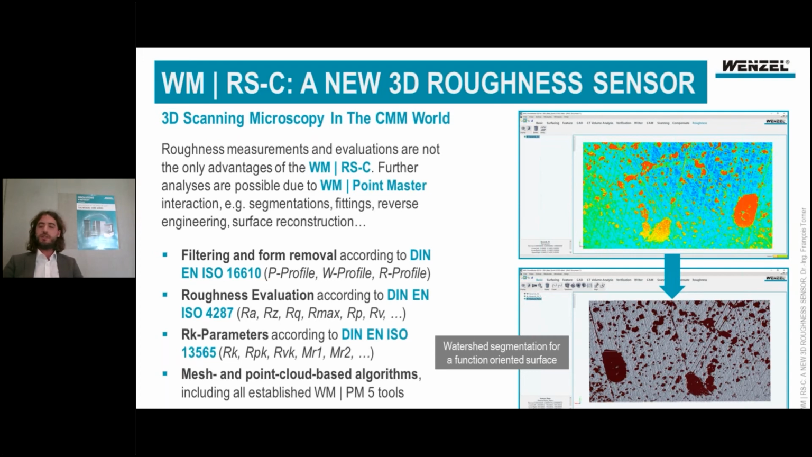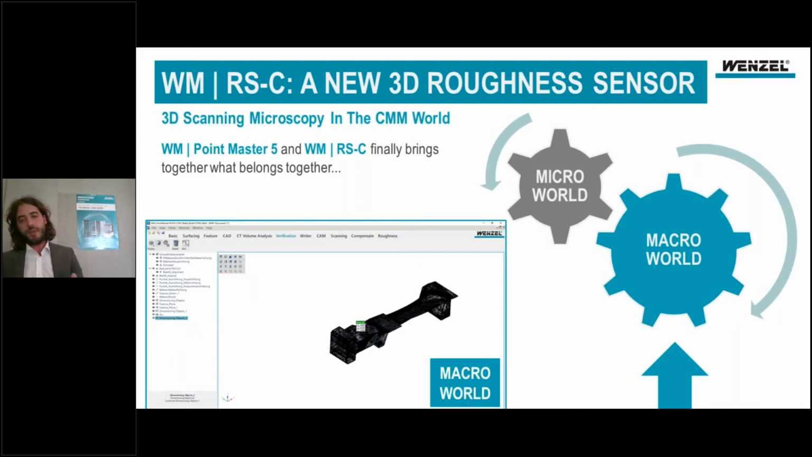And if you are not interested in the roughness at all, but in features of your surface, for example, segmentation, you're free to do this too. For example, shown here, a watershed segmentation of your surface, just to get an idea about the height of your features upon your 3D surface. So we have been considering the micro world at this point, but most times you are not interested in the micro world alone, but you're interested in the microscopic world too, because we all know that those are not separate worlds.